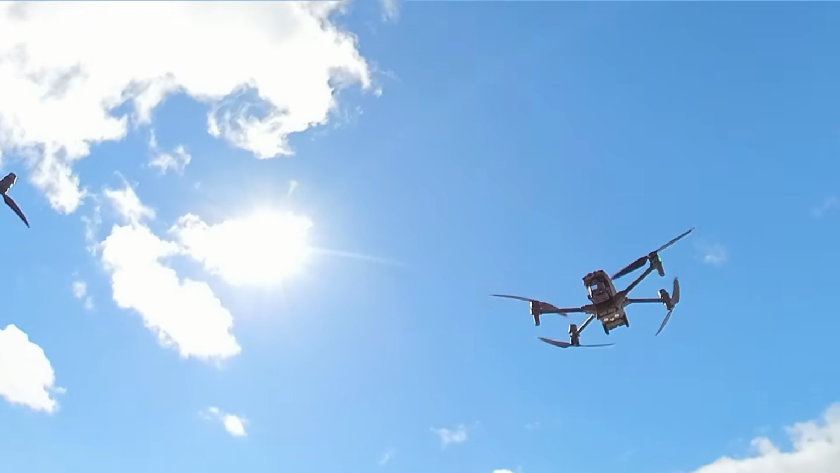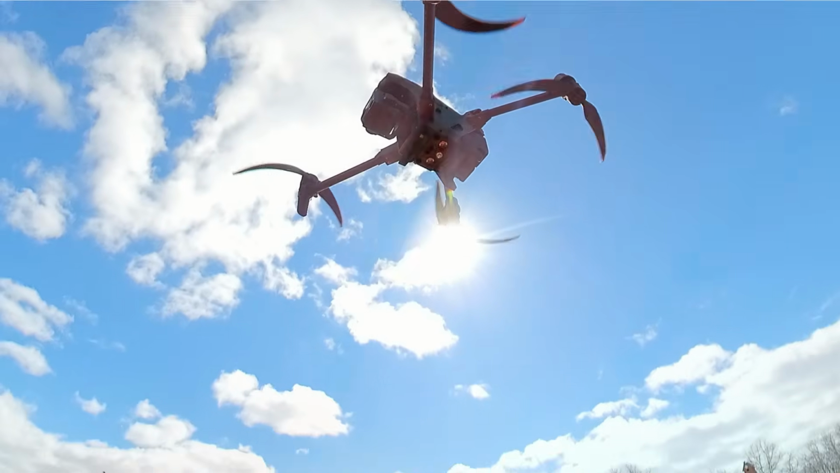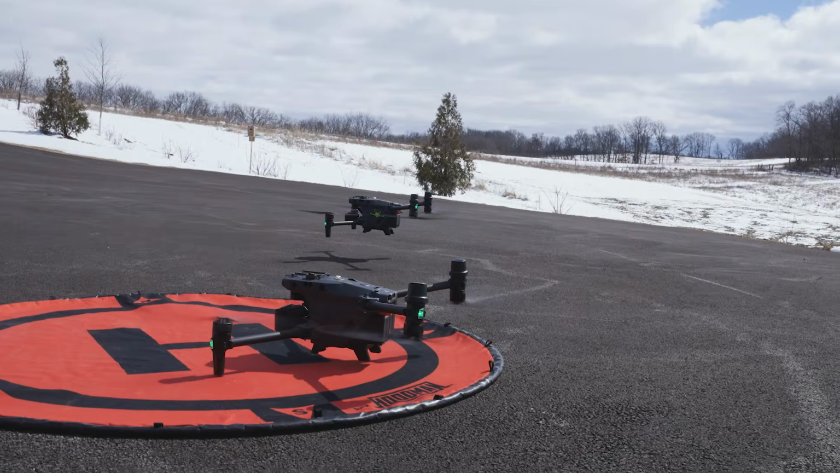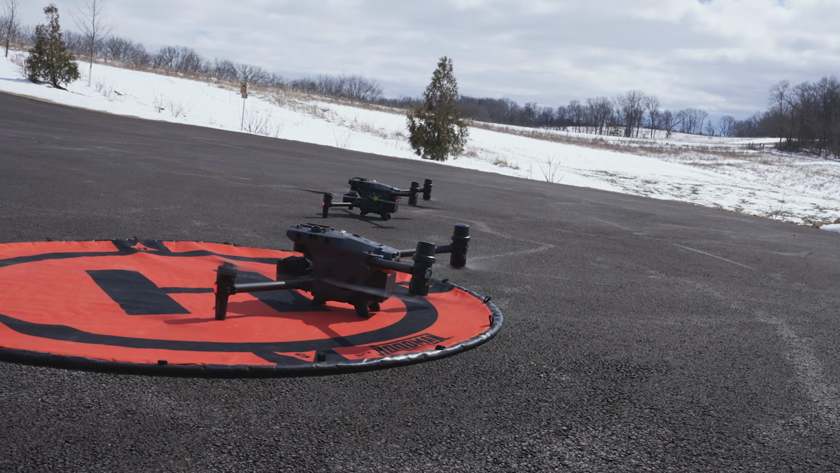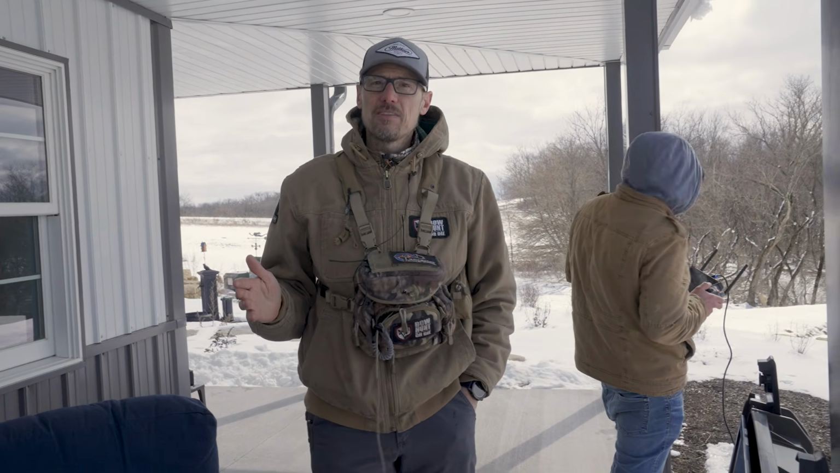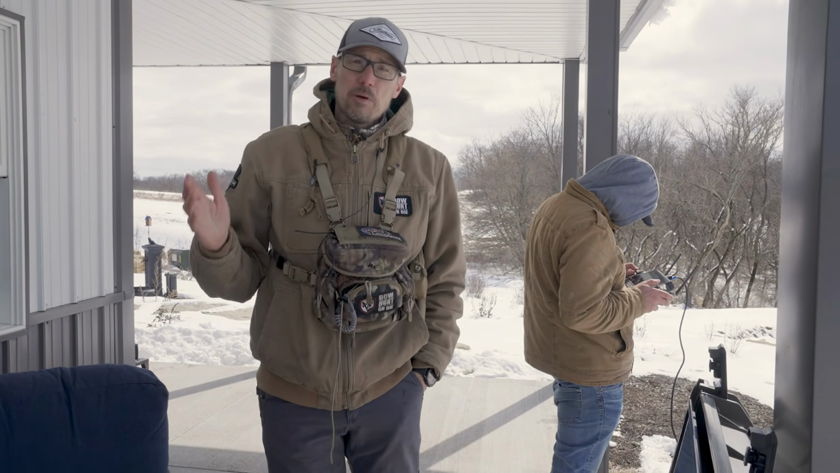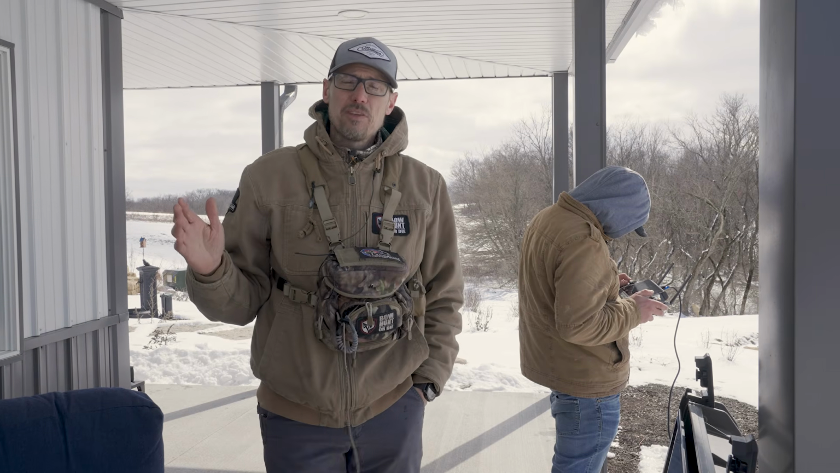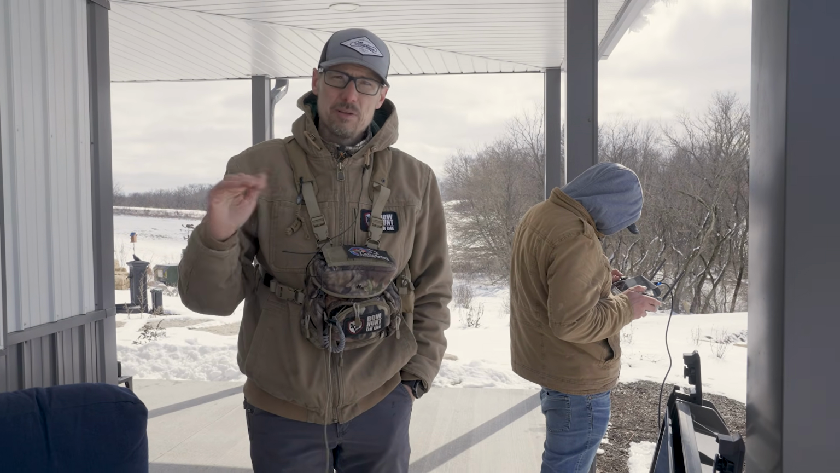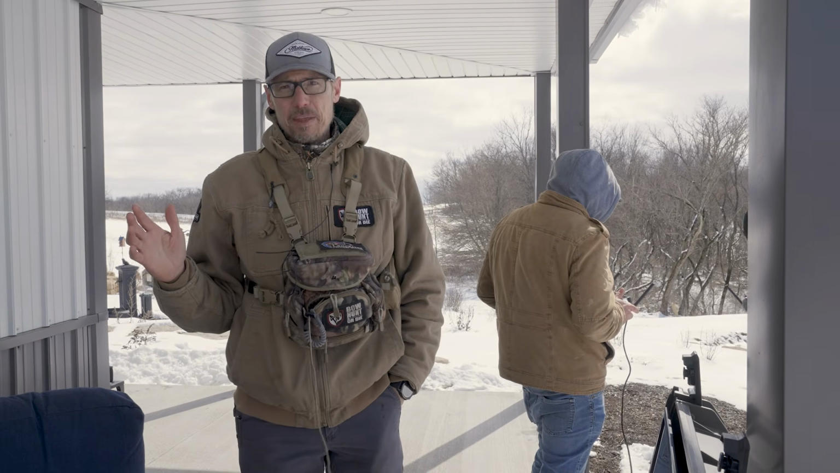Well, guys, I don't know what more you want us to say here. If you're in a situation where you lose your deer and you need help, I'm going to tell you right now, Drone Deer Recovery, these guys are going to be able to give you a hand. They've got a heck of a business that they've started. They've been working hard at this thing, just started it last year. We're going to be filming a complete podcast after this video where we're going to do a deep dive into the technology and all the different things that these guys are up to.